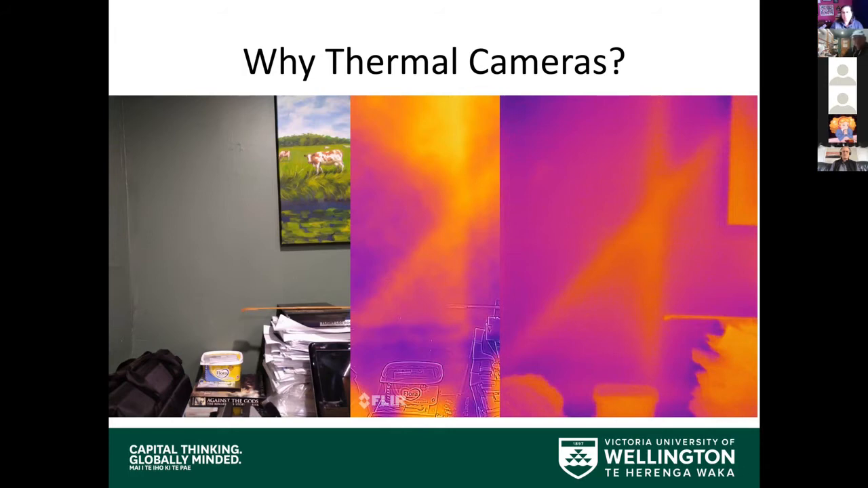So obviously we needed quite an accurate camera, and that 640 by 512 camera that you see on your right was actually very difficult to obtain, because we have to sign special agreements not to take it into areas where it could be stolen or taken, because it has quite a high military value, because it's quite small.